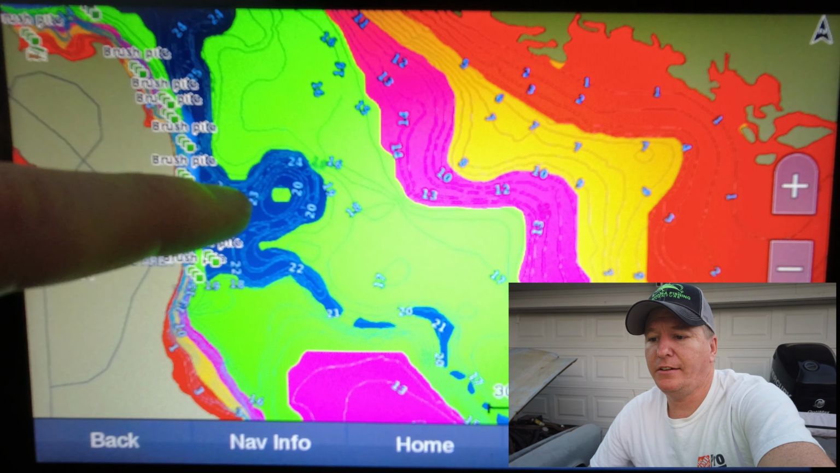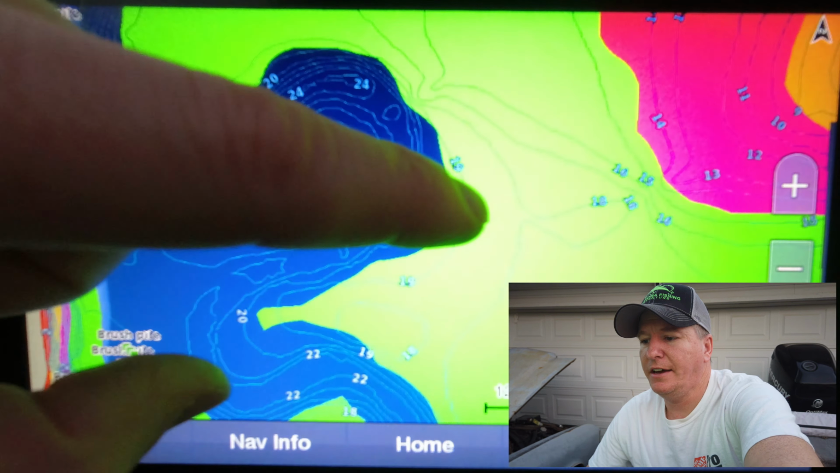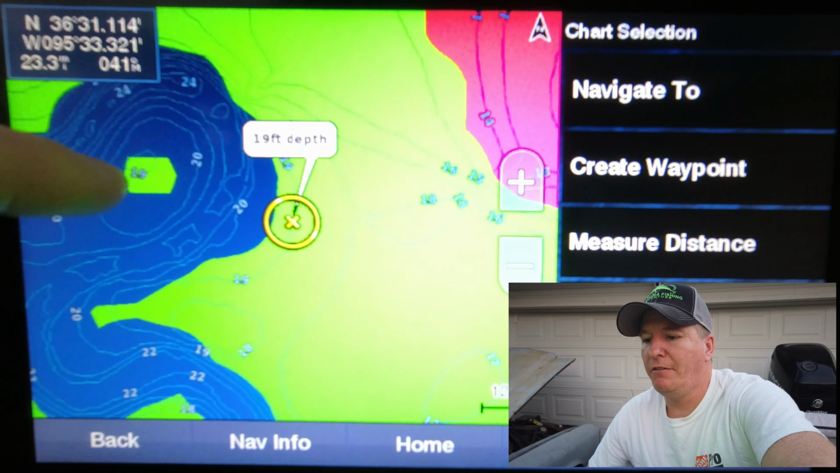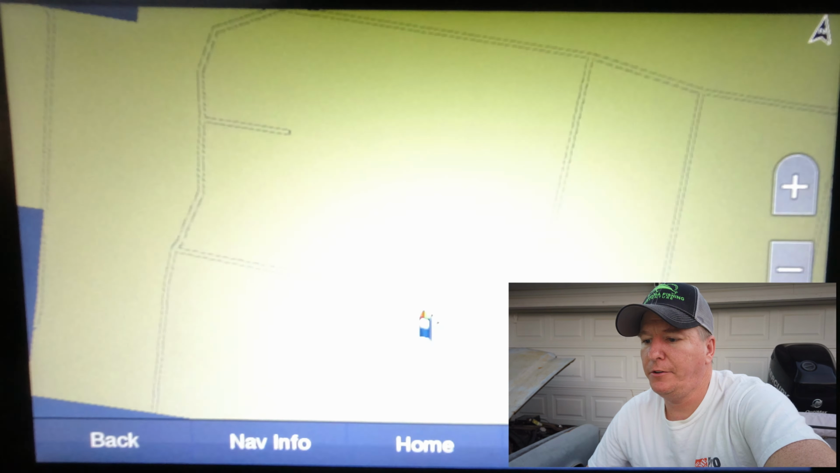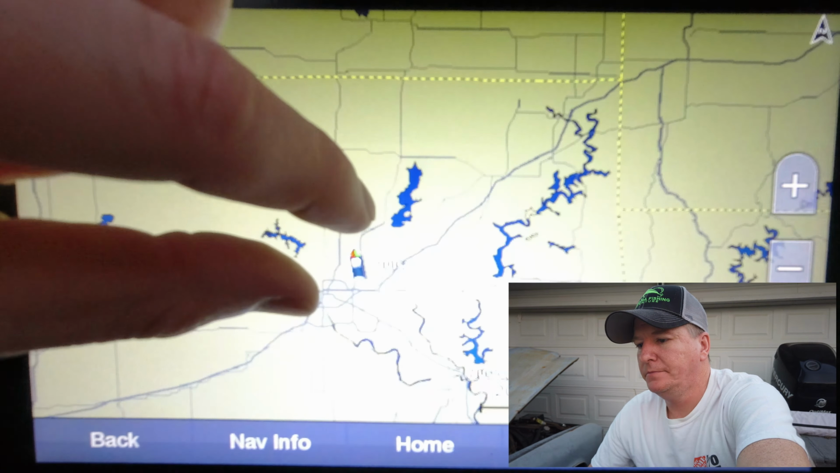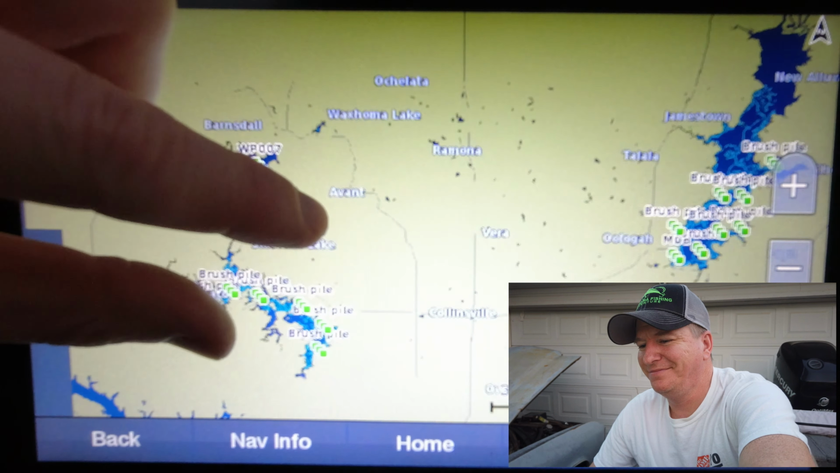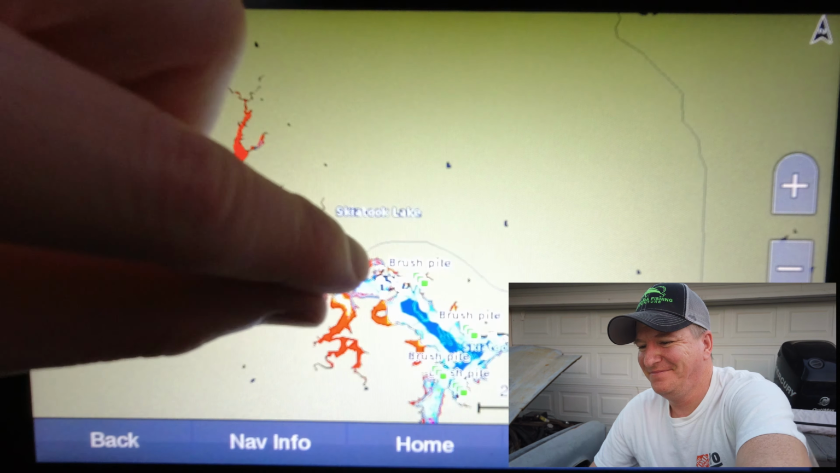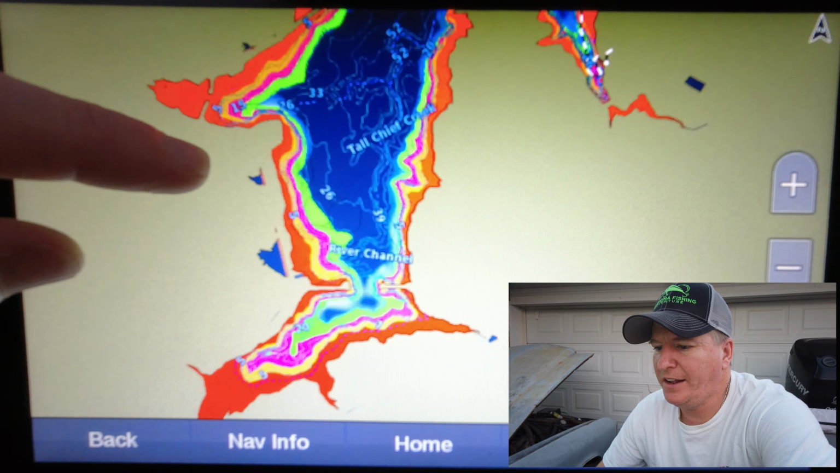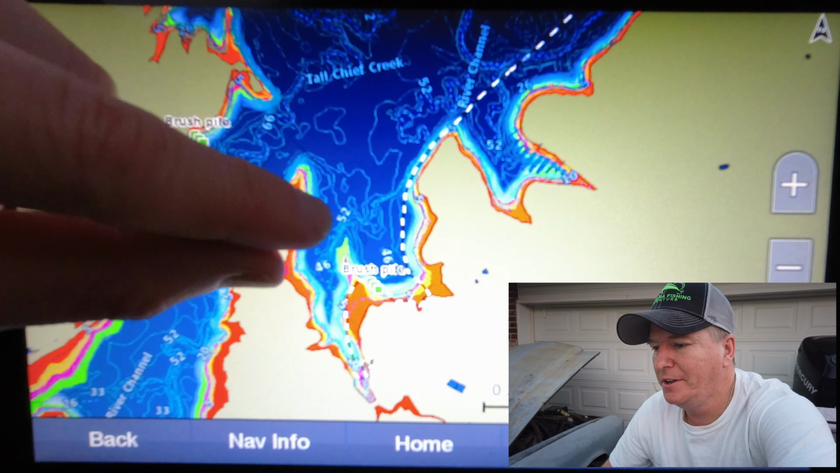And you got this, you got a hump out on, we're 18, 19 feet here, we drop way off, and then all of a sudden we come back up. Didn't mean to do that. Now I went all the way home. Alright guys, sorry, I ended up clicking back too many times and actually ended up coming back to my house.